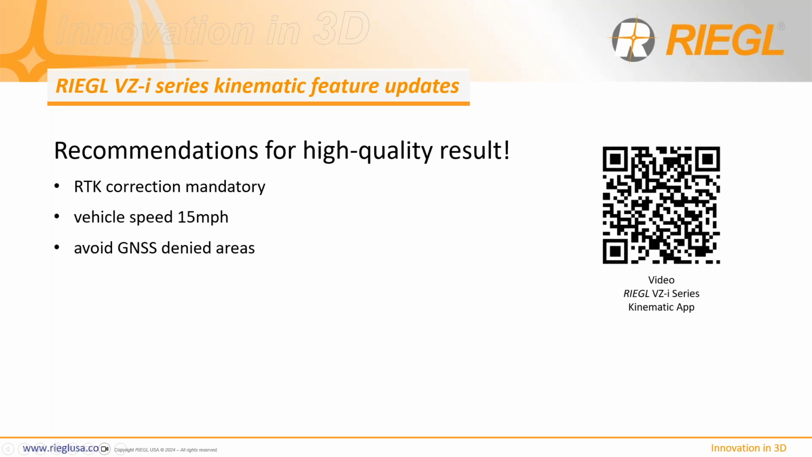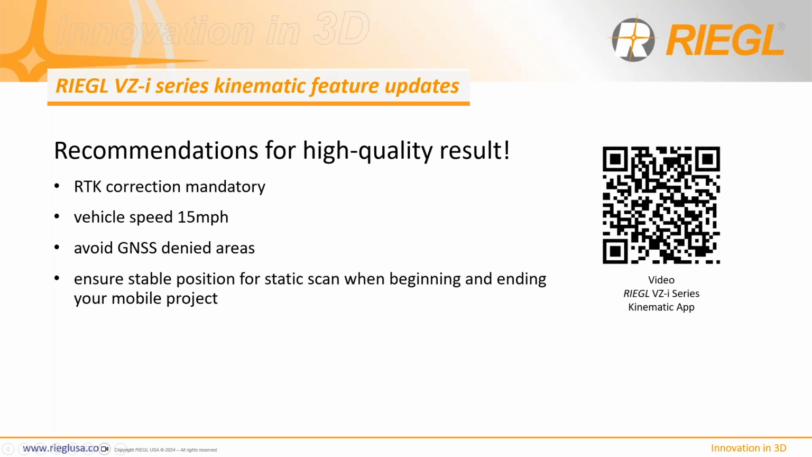Avoid GNSS denied areas. Please understand this is an RTK system and not a PPK, so try to avoid GNSS denied areas at all costs. And ensure that you position for static scans when beginning and ending your mobile project, right?